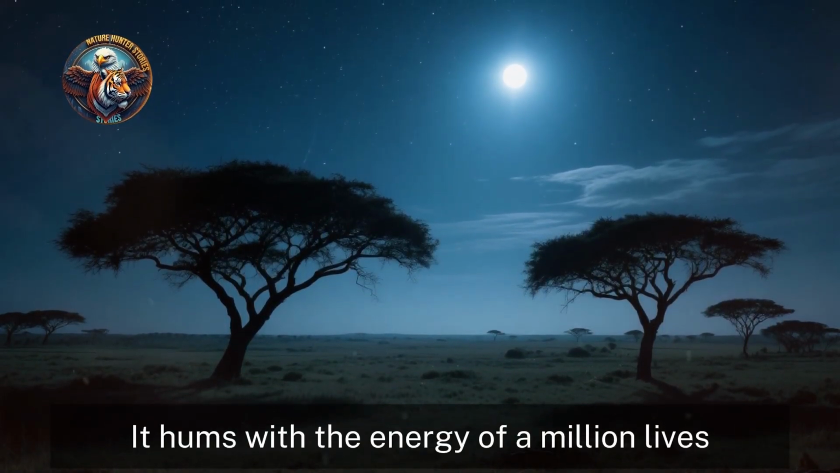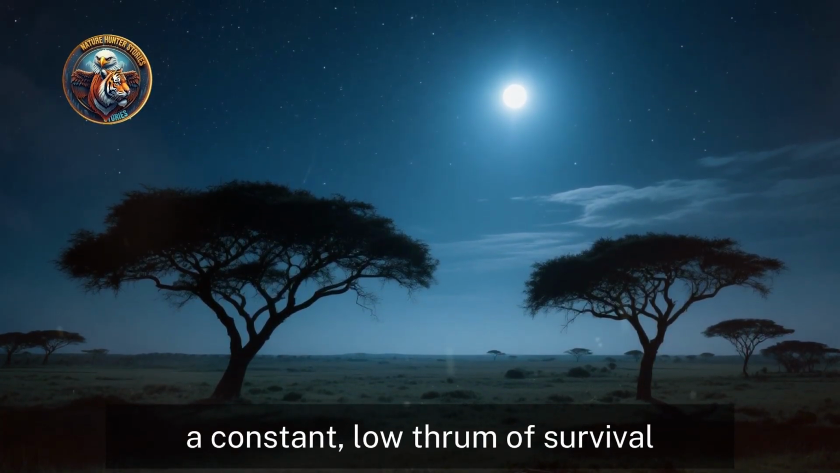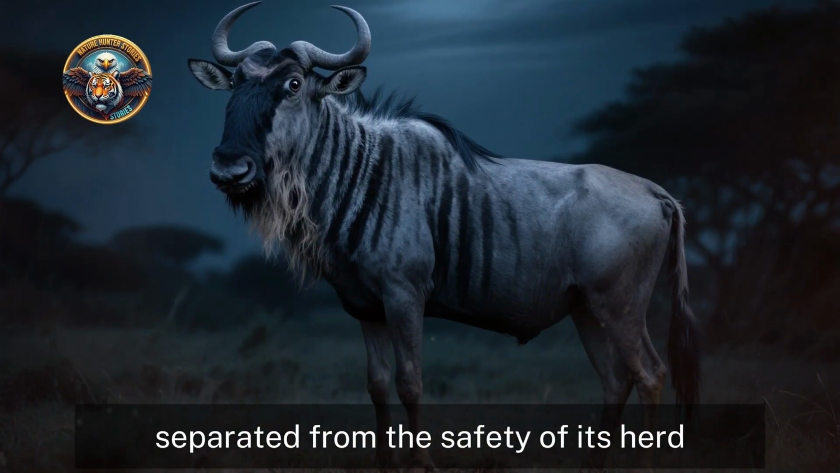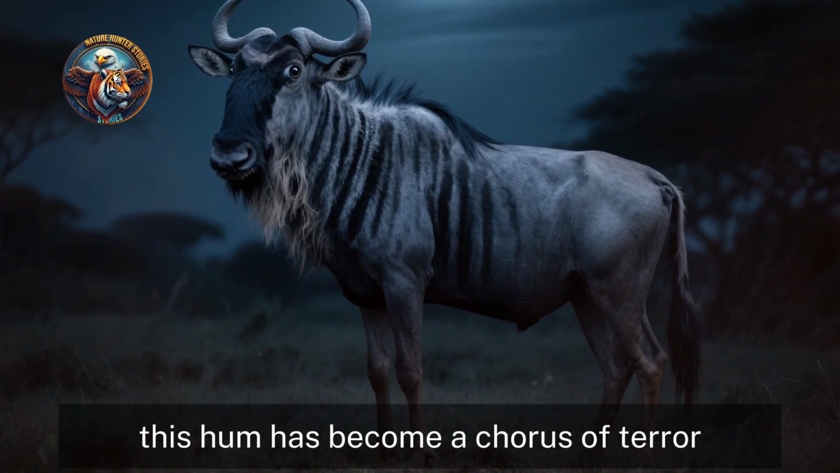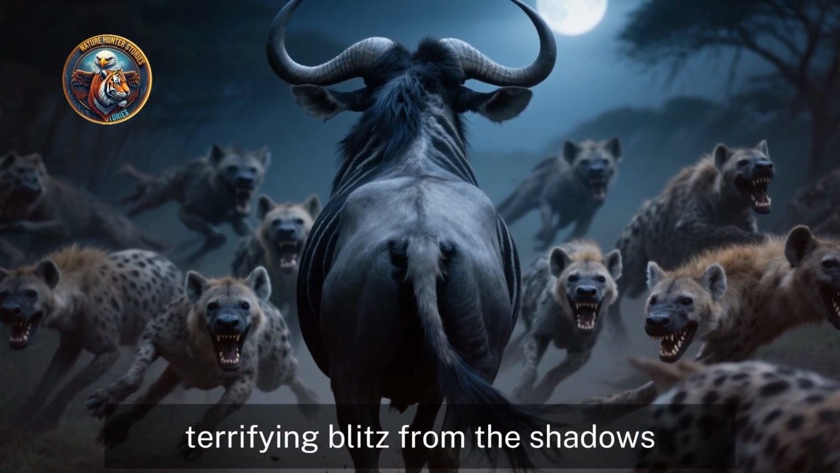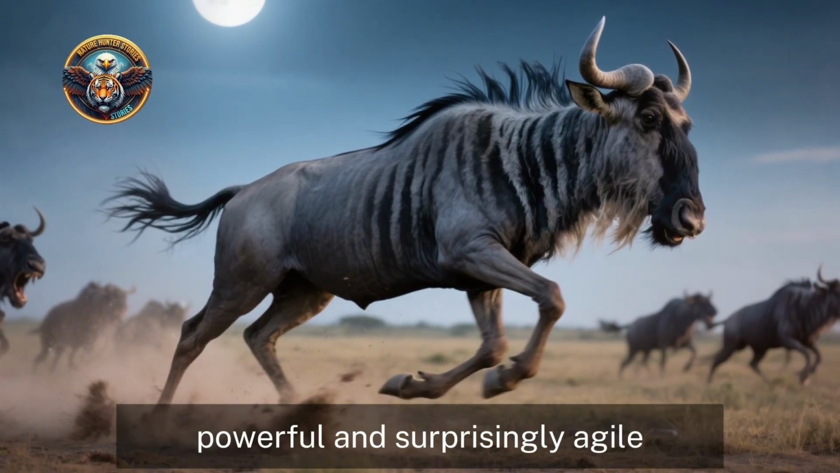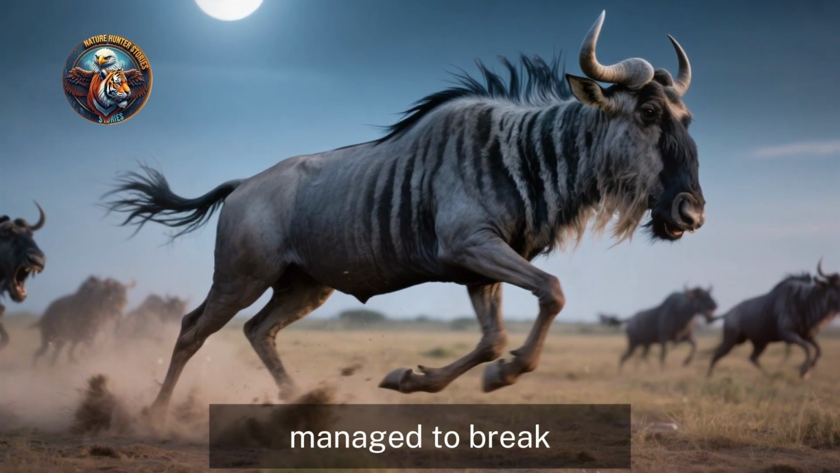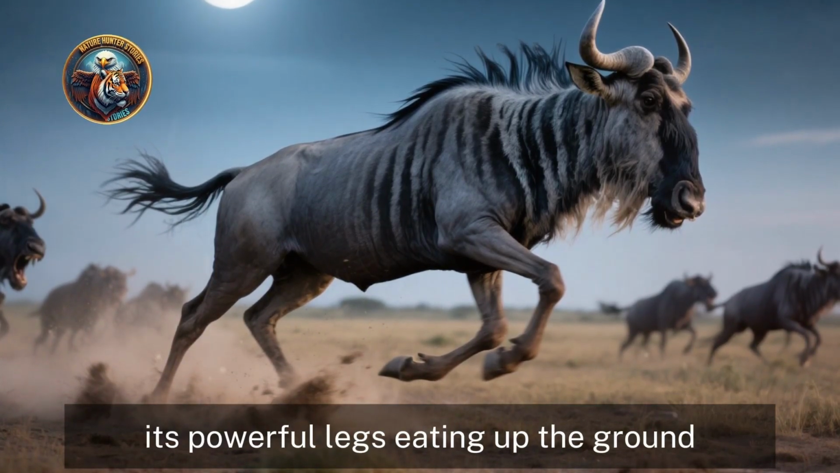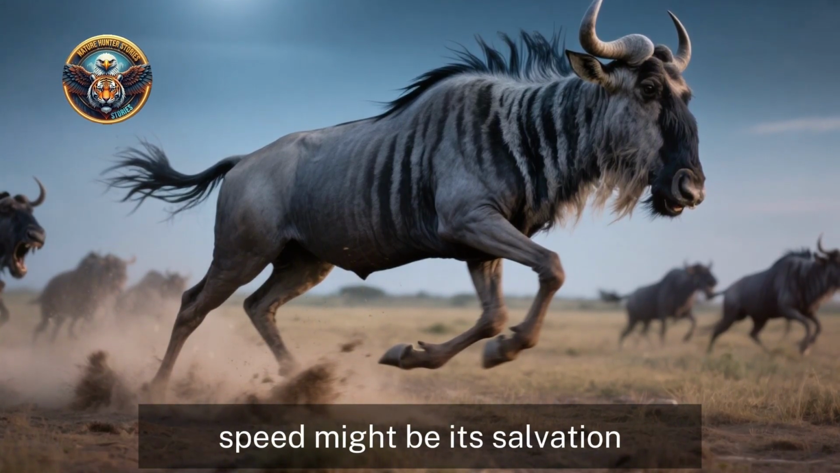The African night is far from silent. It hums with the energy of a million lives, a constant, low thrum of survival. For a lone wildebeest, separated from the safety of its herd, this hum has become a chorus of terror. The first wave of hyenas was a shock, a sudden, terrifying blitz from the shadows. The wildebeest, powerful and surprisingly agile, managed to break through their initial line. Its powerful legs eating up the ground, desperate for the open plains, where speed might be its salvation.